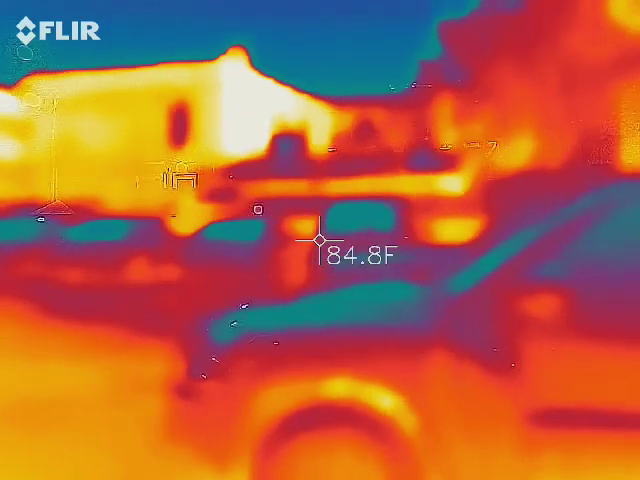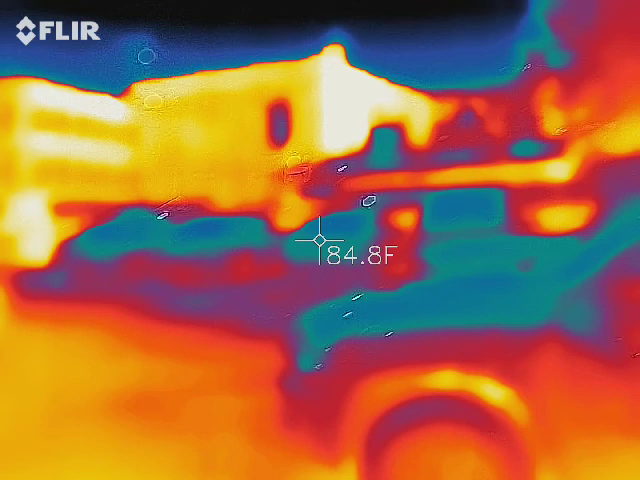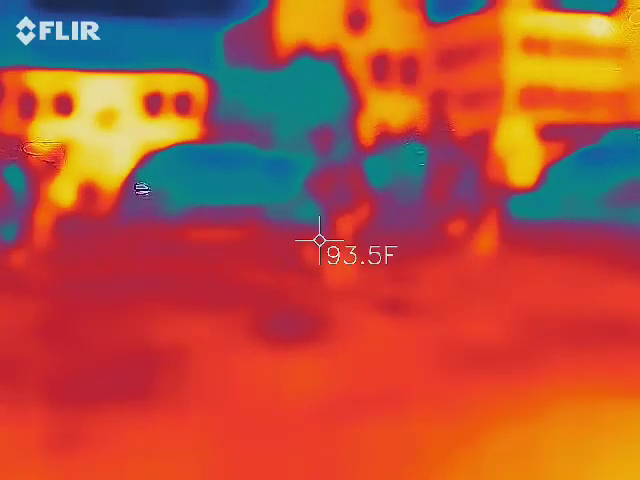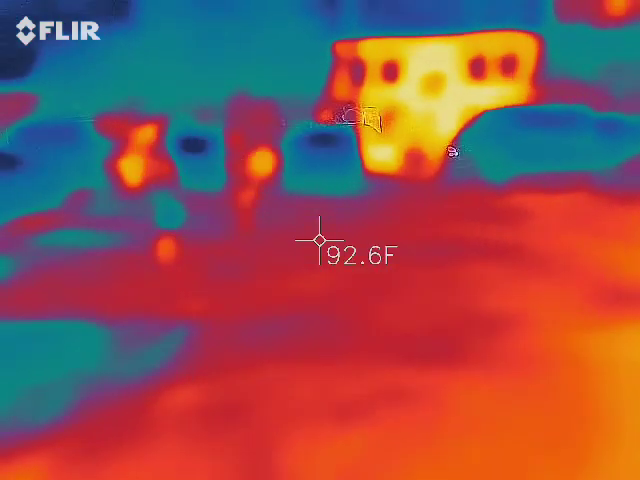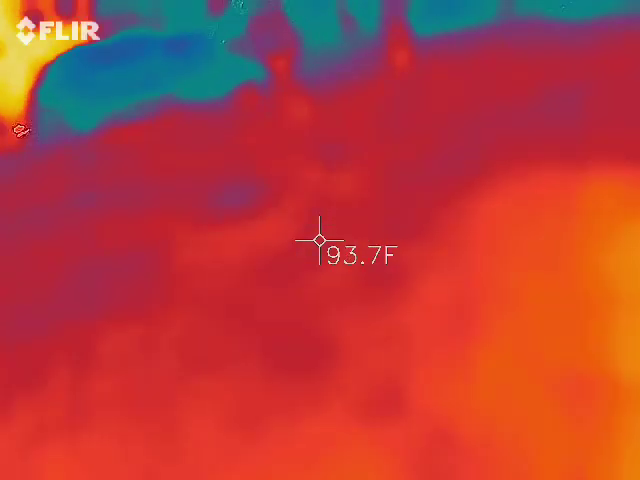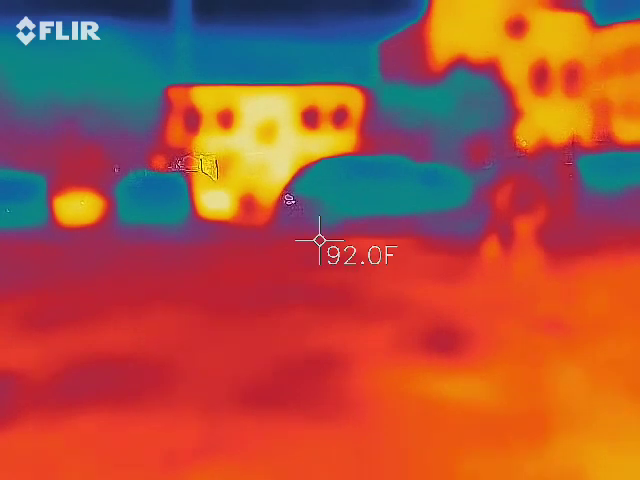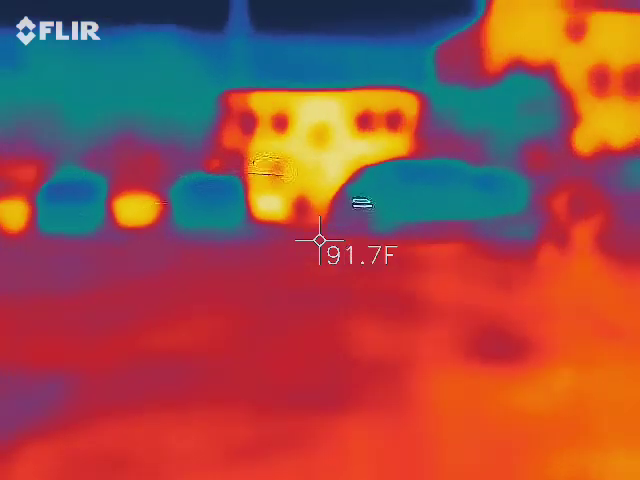We need to take this to the graveyard for a little while. That's where we gotta go. Way too much interference with other buildings, cars driving by, things like that. Can you tell me how that happened? If we did see anything on here, that's the light from that headlight right there. See? Yeah, we're not going to catch nothing here.